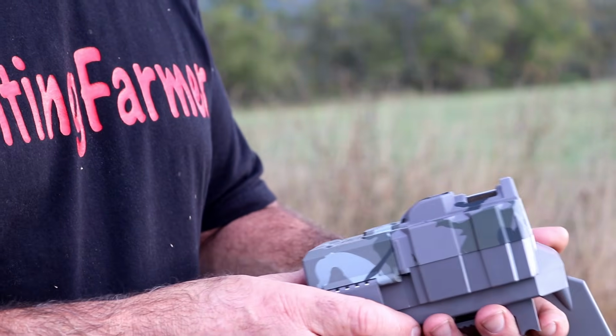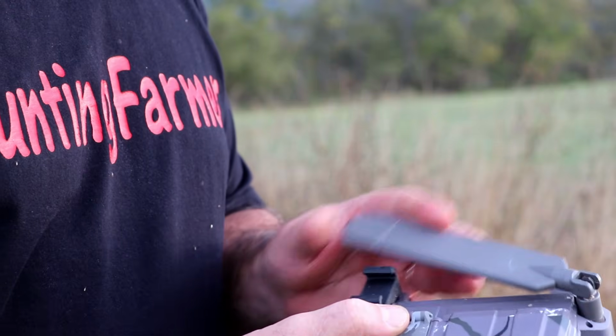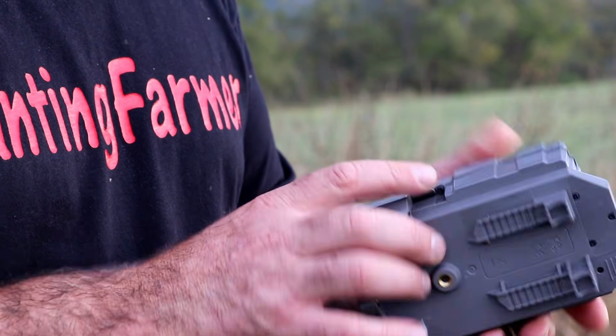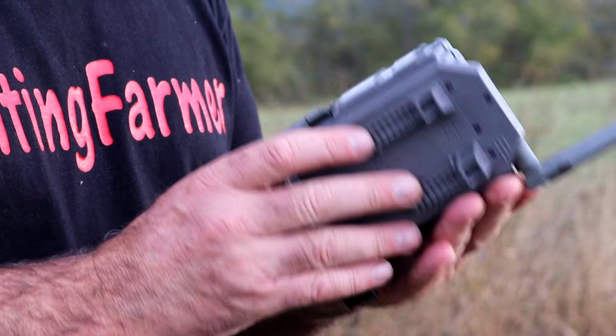I like this option not only to deter thieves, but let's say a bear grabs your camera, rips it off the tree and rolls it down the mountain or carries it off in its mouth maybe 100, 200 yards away. Now with this active GPS feature, theoretically you can get those updated coordinates with that internal battery and you can know exactly where your camera's at.